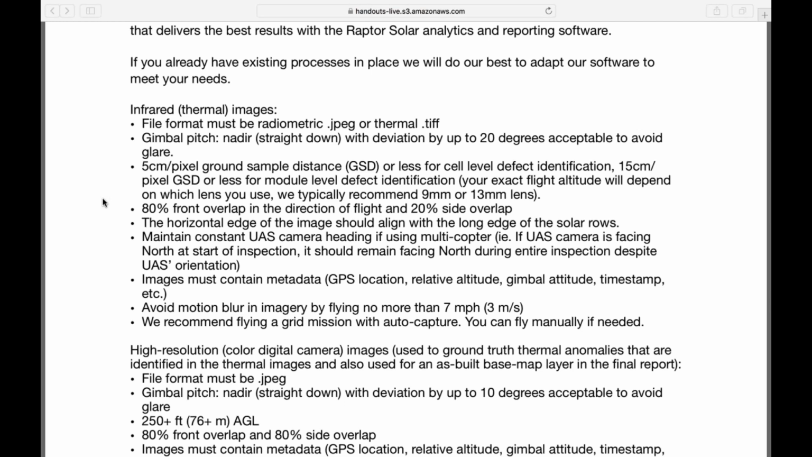And so that amount of time, as the drone is moving too quickly, can blur the images if you're not careful. So a really good number here is no more than 3 meters per second, or 7 miles per hour, as far as forward motion goes. You can set up some of the software to stop, take an image, move on, stop, take an image. But this is just a recommendation of how fast the drone can go so you don't blur the images and lose any really important data.